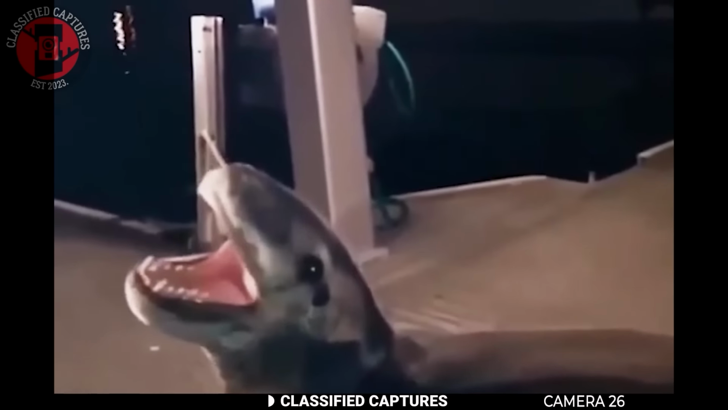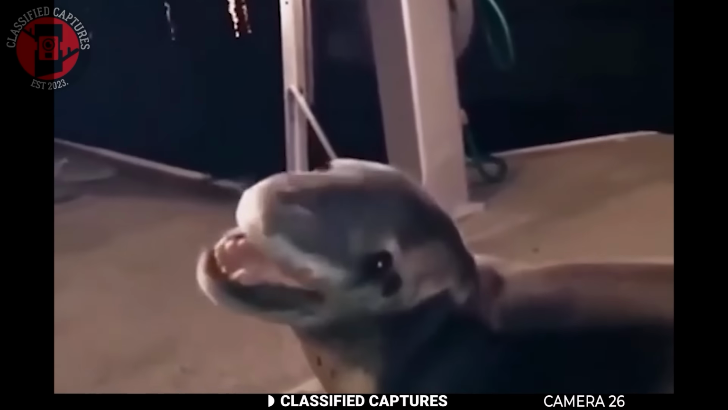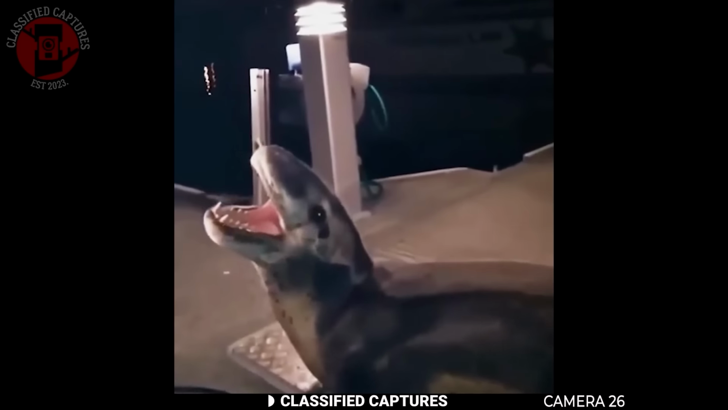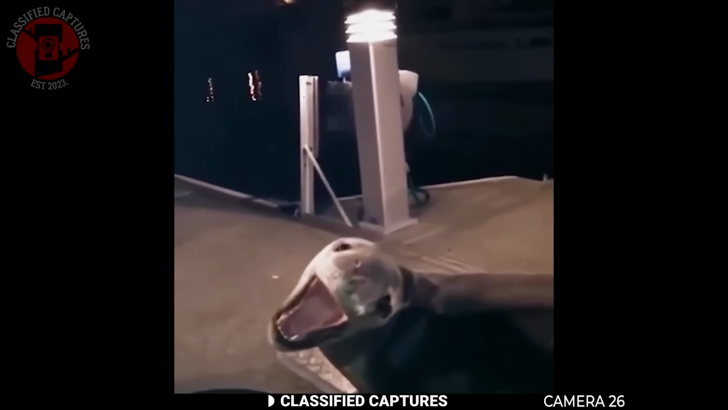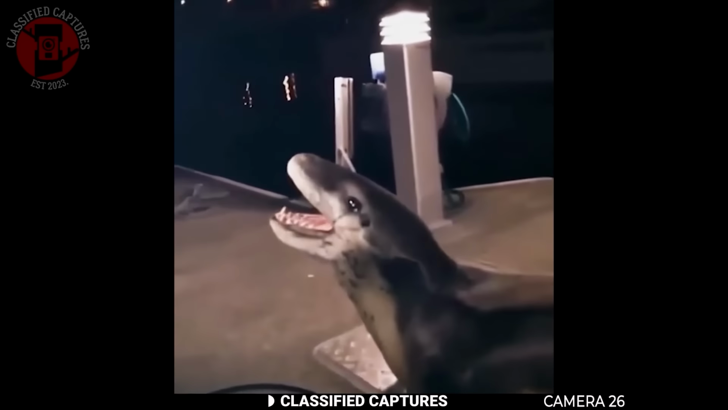Some men came across this sea creature that had wandered out of the water onto land. It was pretty huge, and when it opened its mouth wide, it let out this deep, thumping sound from its throat, almost like a drumbeat. Just look at that. Honestly, they look like dinosaurs if you ask me, but they're not. These creatures are actually leopard seals.